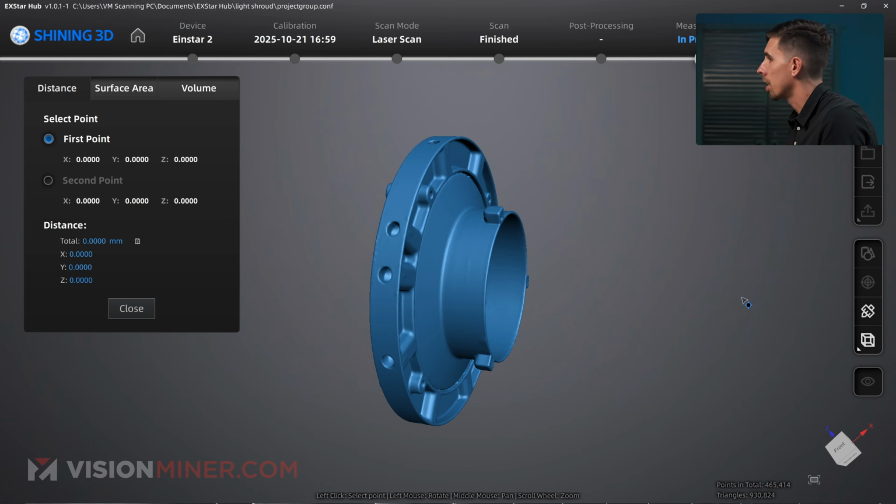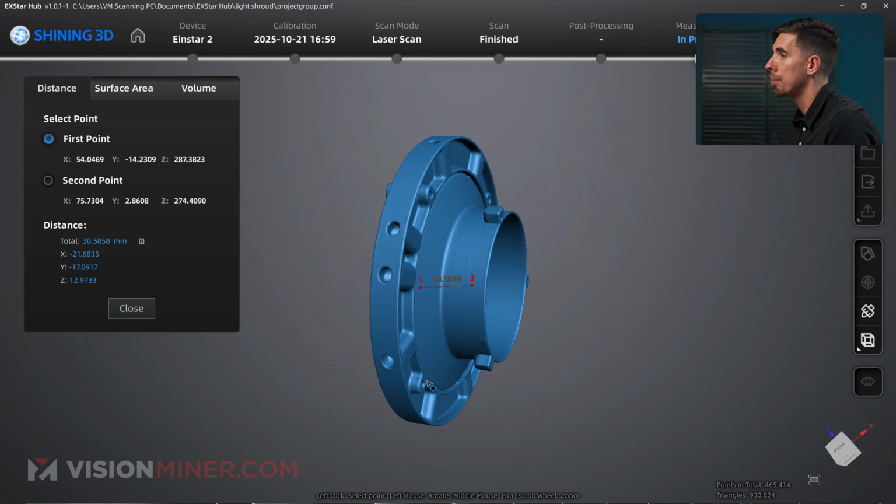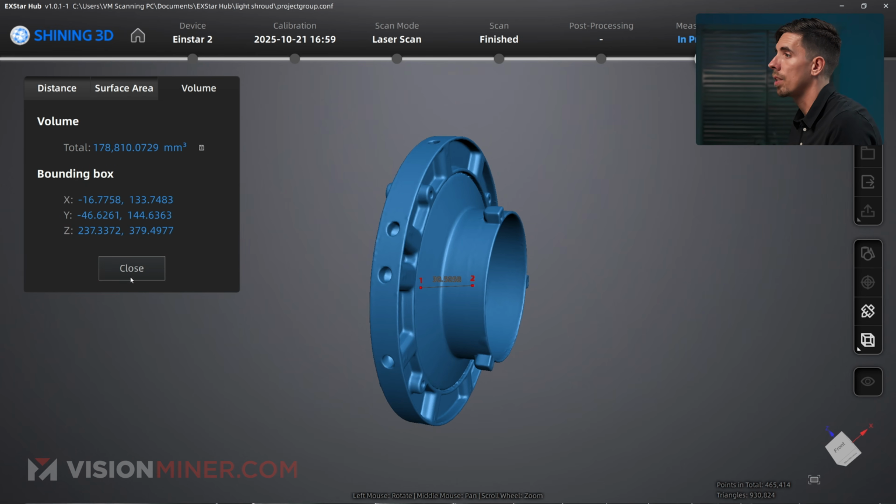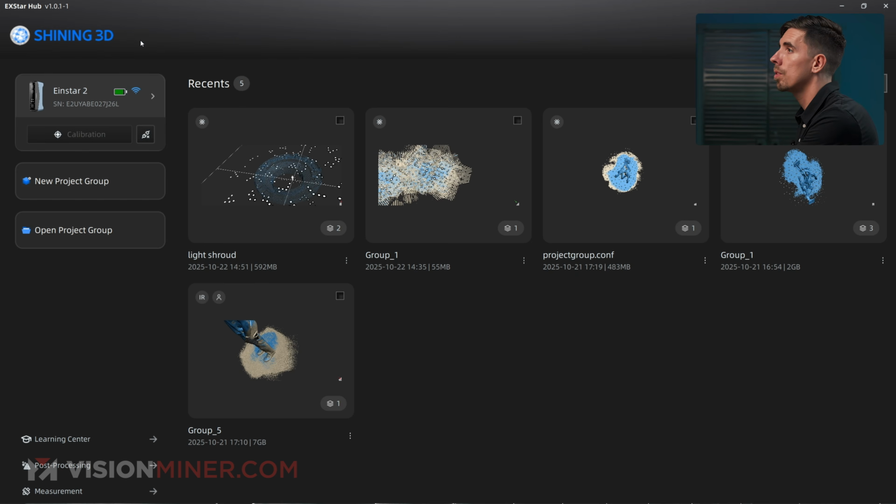We can actually do some basic measuring from like point A to point B. And you can do surface area and volume. So the actual volume is 178,000 millimeters cubed. And we're gonna go back home, and I'm gonna do the same thing with the rocket.